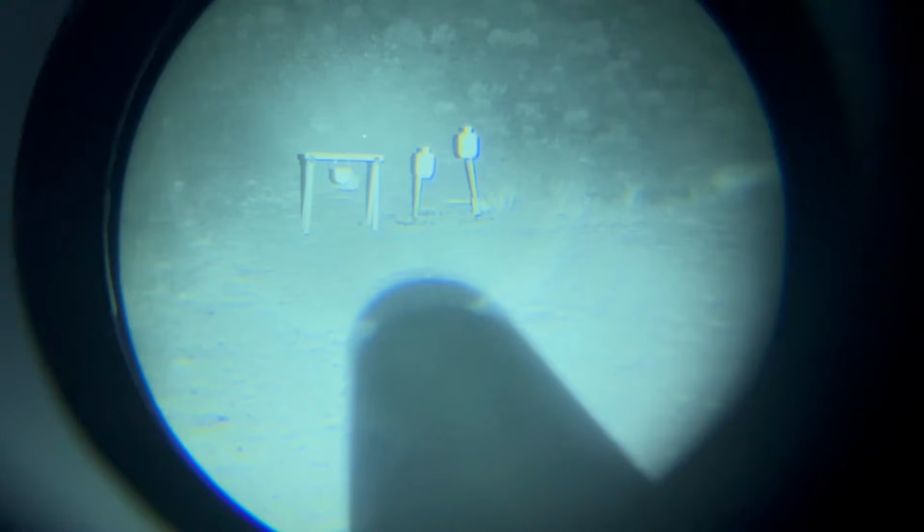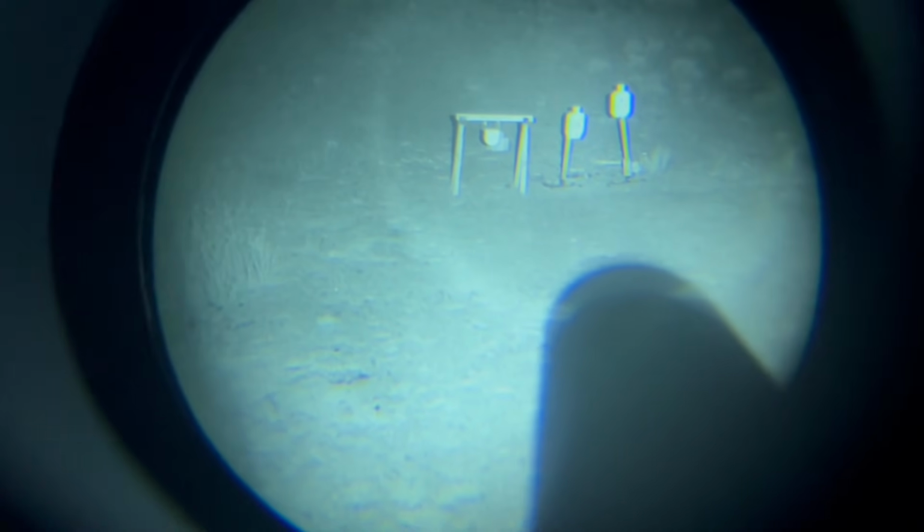Now the illuminator is interesting on this. It's not like a perfectly clean circle like you get on a lot of more expensive IR lasers and illuminators. It kind of has some artifacts in it, and there's not a clear defined edge of your illumination. It just kind of illuminates like a flashlight would, which is interesting. I'm not really sure why that is, but it makes it totally easy to use.